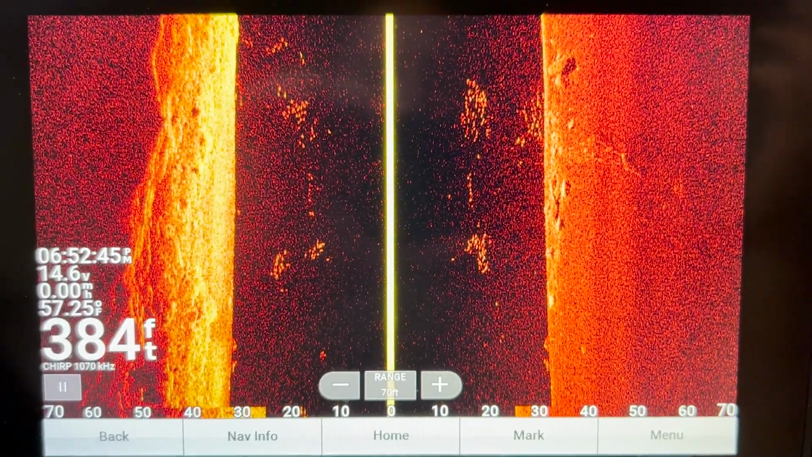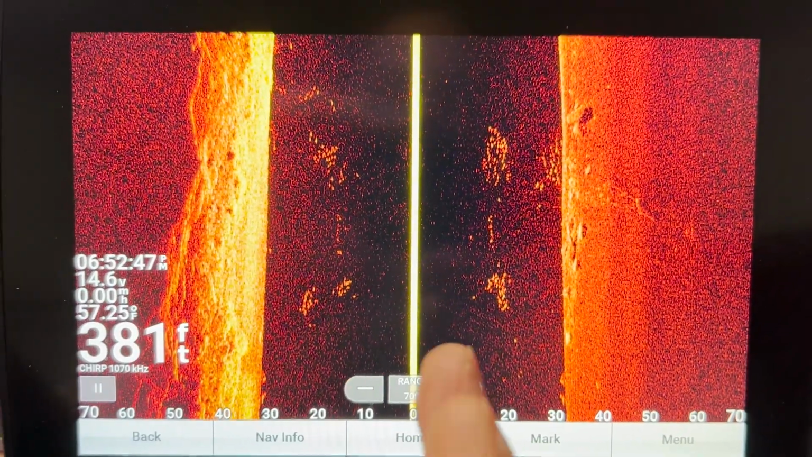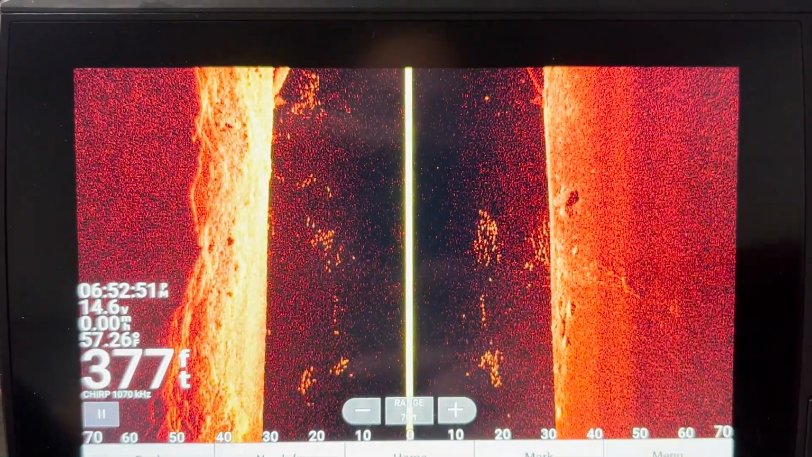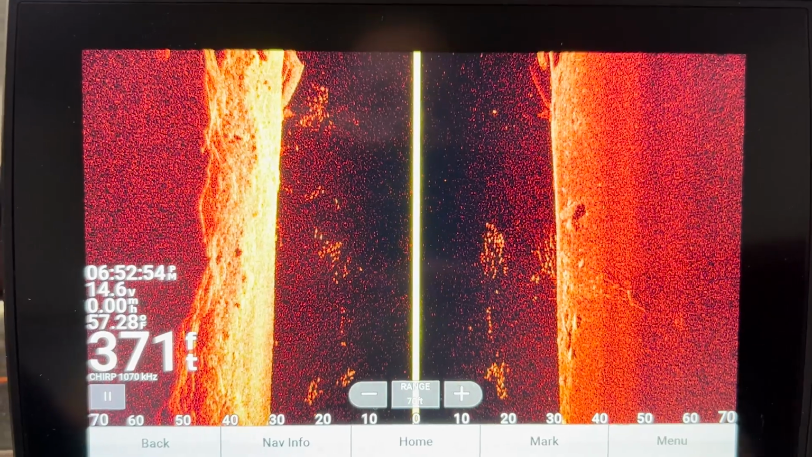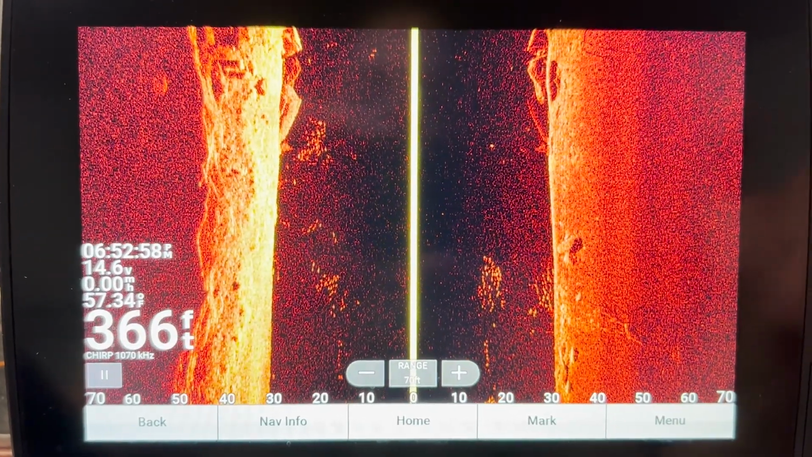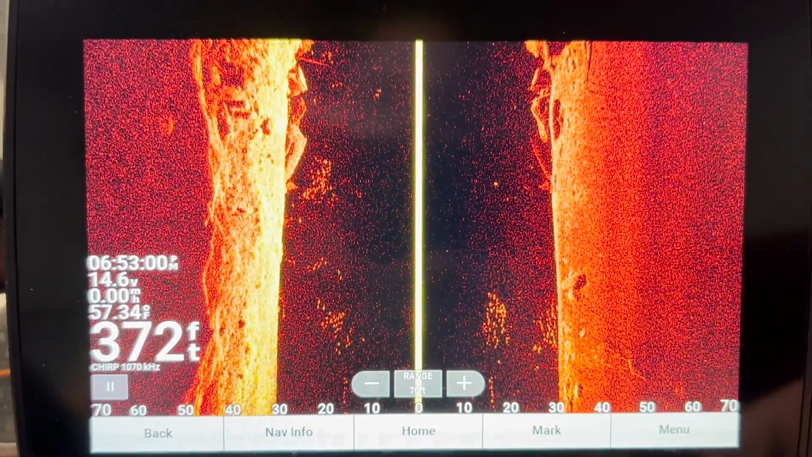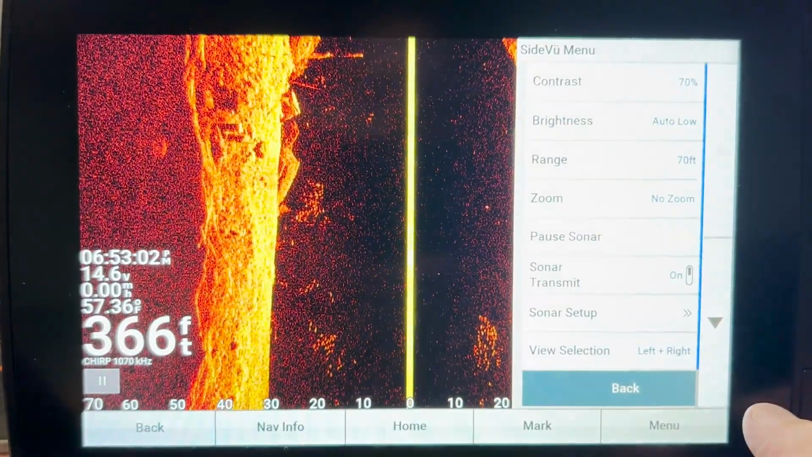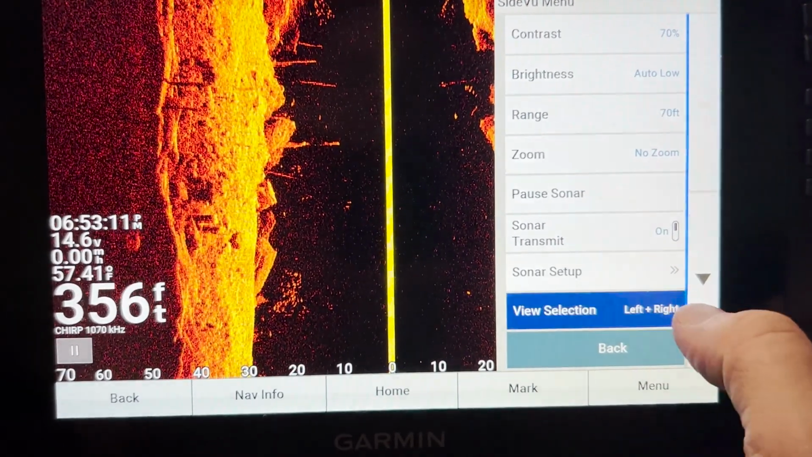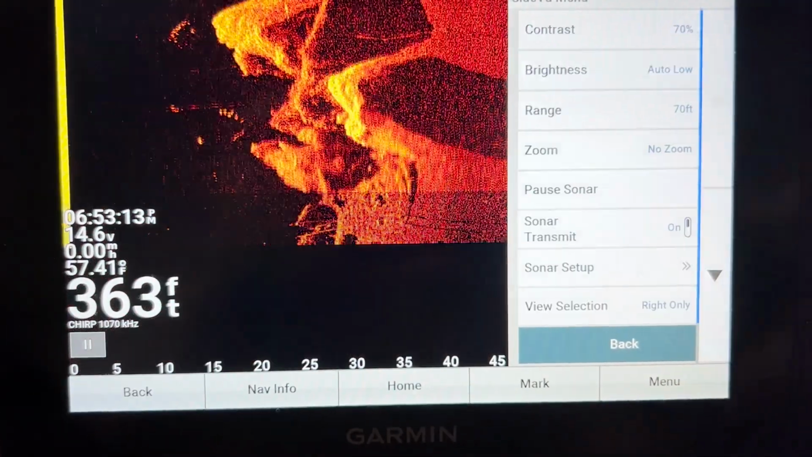All right, and now my second one is that you can actually change your side view. Instead of going to both sides, you can change it to just one side or the other. And this comes in handy if you are fishing a row of docks or if you are in an area where you only want to see one side. And to do that, you just go into menu and go to view selection where it says left, right. You're just going to change that to whichever side you want.